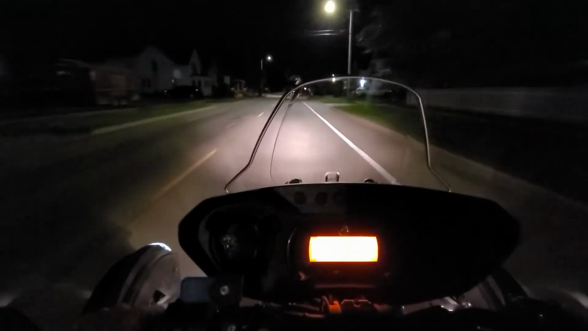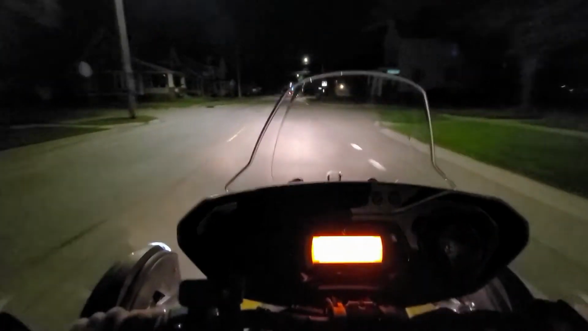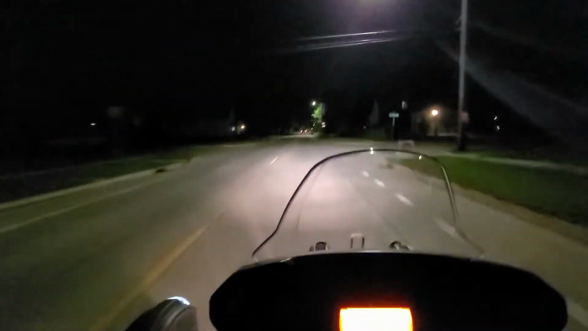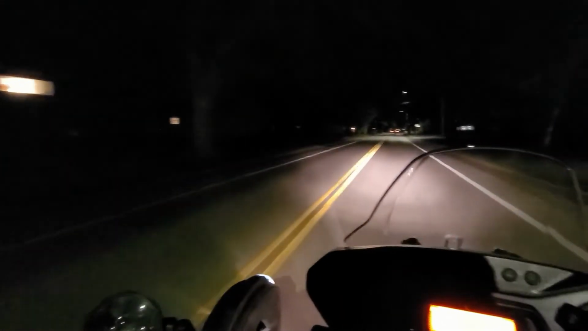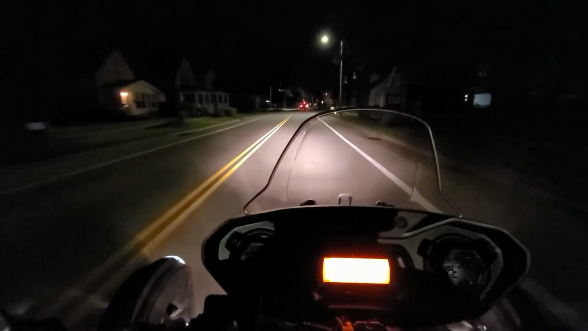I mean, I don't even have those on my car or anything. I don't have halogen lights or anything like that. So, I don't know. It's each to their own. A lot of people, if you're doing more night riding, you want the clearest of lights. You want the brightest of lights and things like that, and all more power to you.